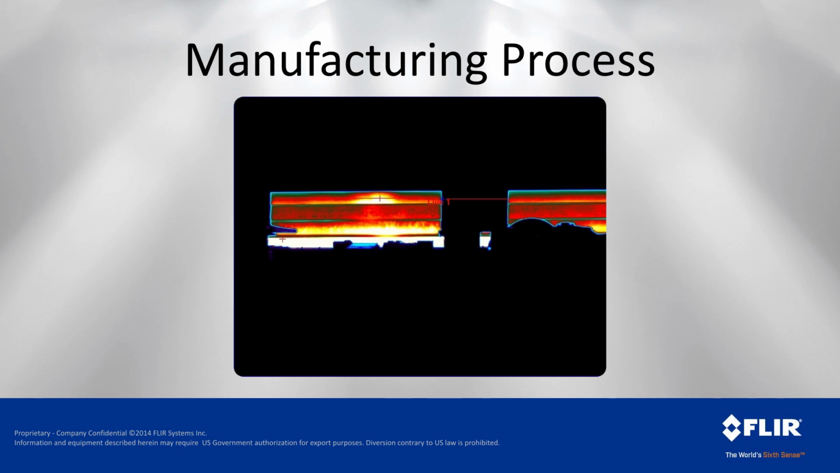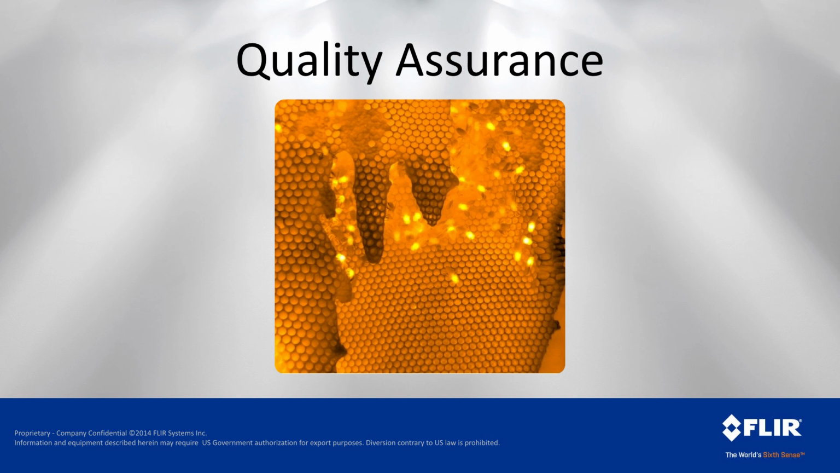Then if we look at the manufacturing process phase, here's a sample image of iron ore processing. Here maybe we want to draw a line across it and ensure that it has even heating distribution. In this particular image, we see a hot spot, which may indicate a problem with the process. And so again, thermal cameras allow us to get non-contact temperature measurement and thermal characterization to help gain better insight into our process. And from there, we might look at the quality assurance phase.